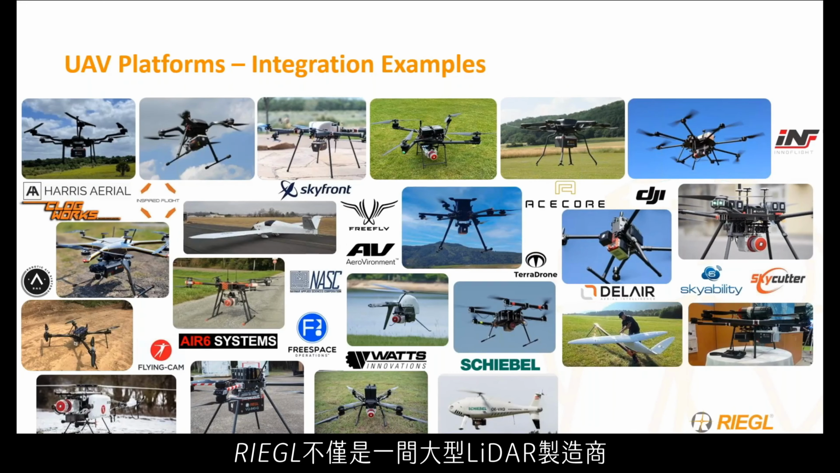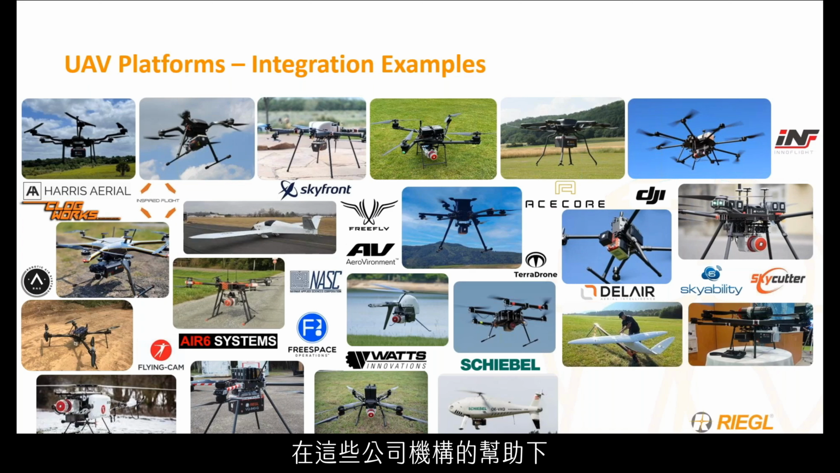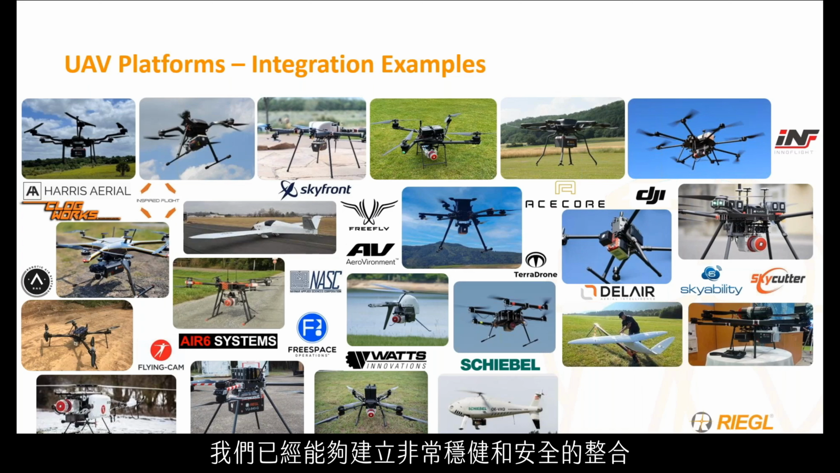With this, RIEGL isn't just a LiDAR manufacturer, we're a systems and solutions provider. As we collaborate with many of these UAV companies, we continue to produce various integrations that are good for everybody's use. Here's a few integrations we've done with our UAV platform affiliates. With the help of these affiliates, we've been able to produce very sound and secure integrations that allow for a turnkey system for the end customer.